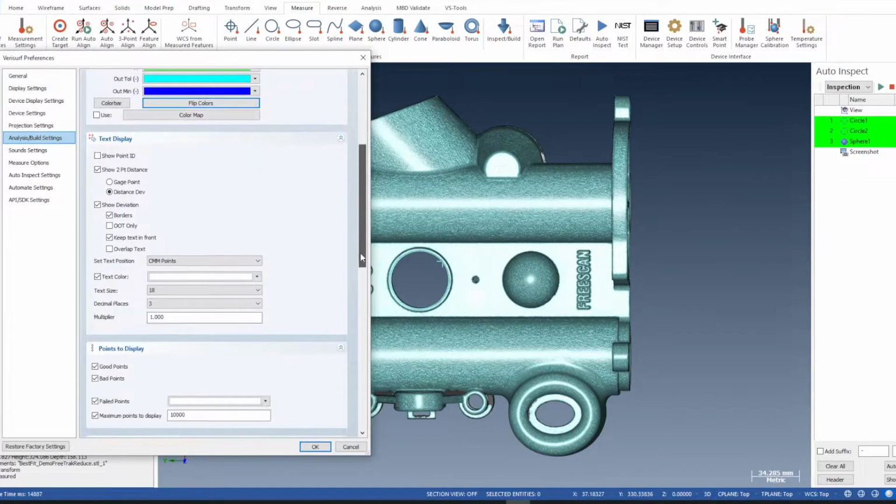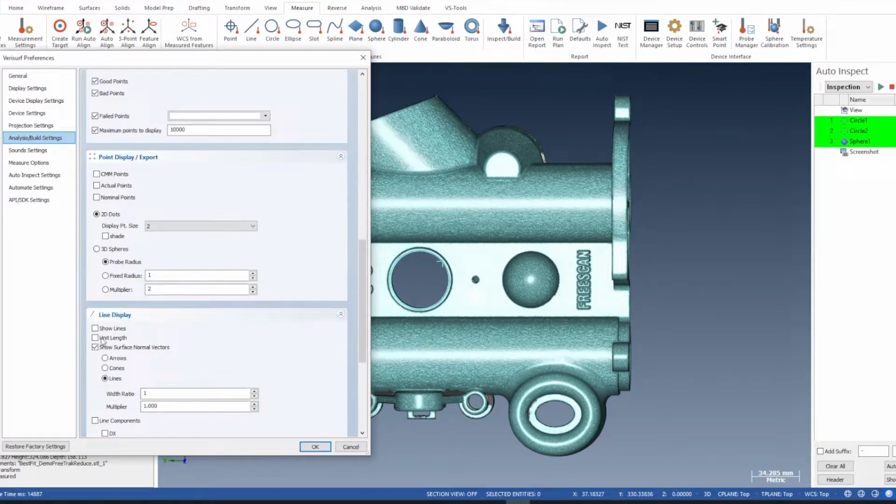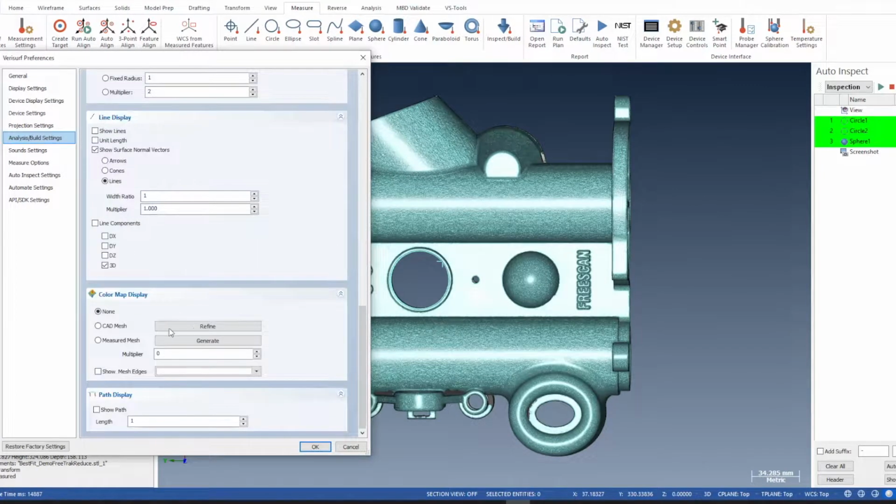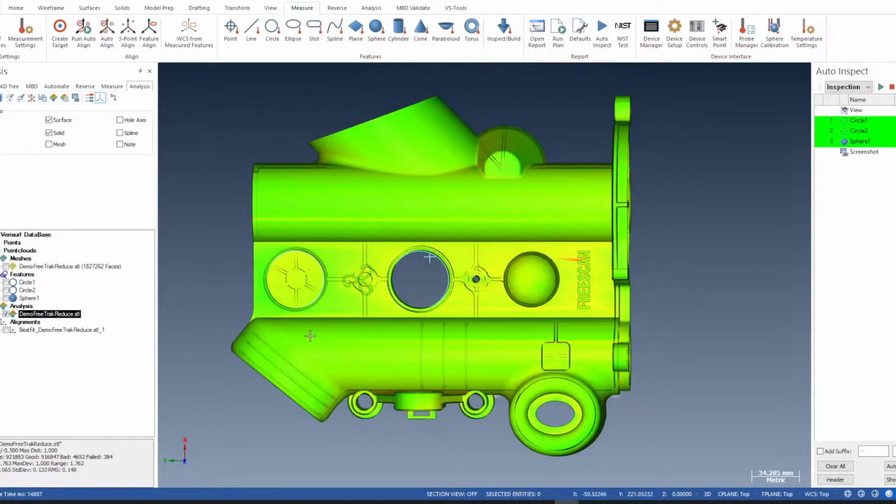So if we come down, show deviation, I don't want that on. Come down, I don't want any points or lines. I just want a CAD mesh, a color map. So I say OK. Now if we go here, analyze. Take a second or two. And there's the color map.